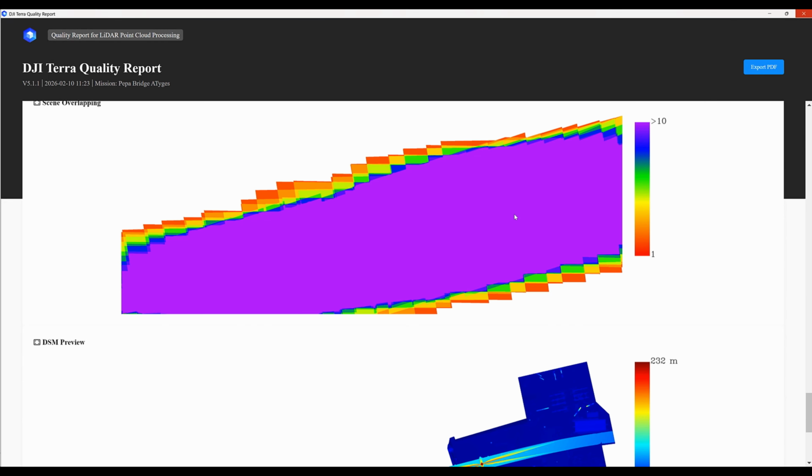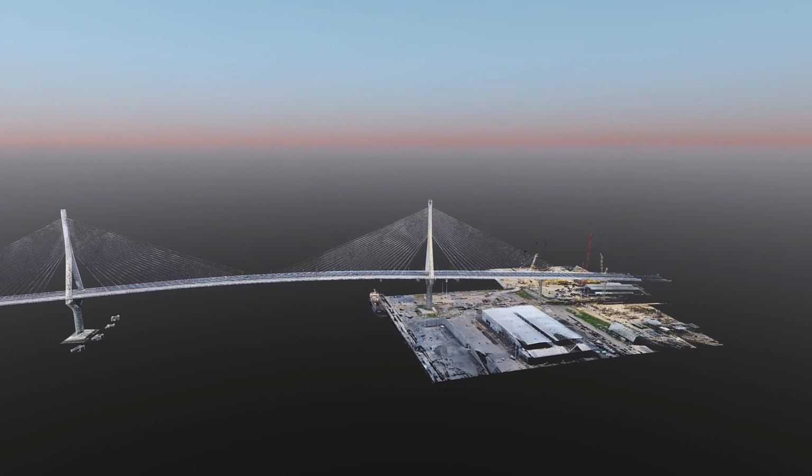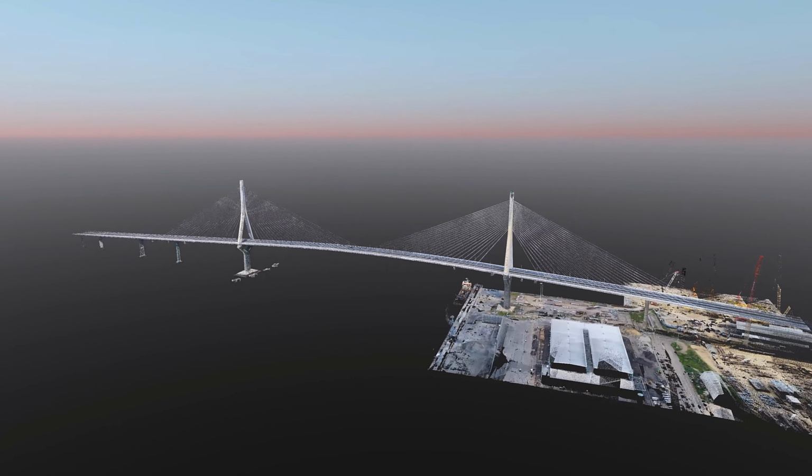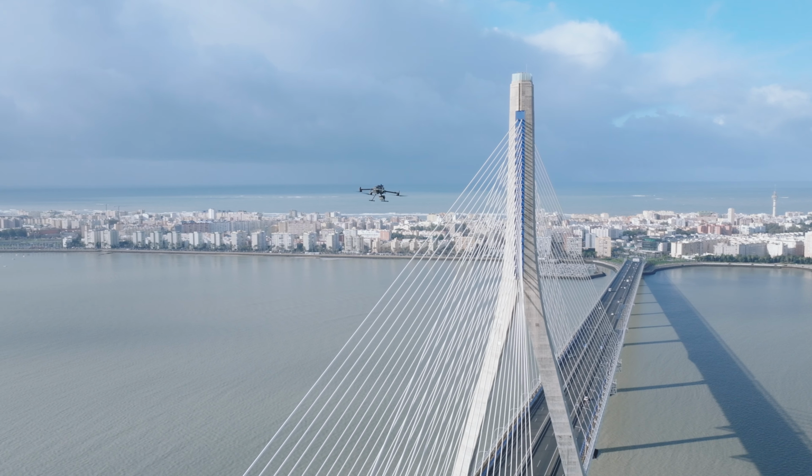DJI Terra produces multiple outputs, including DOM, DSM, point clouds, surface models, and Gaussian splatting data, all of which can be exported for use in DJI Modify or other third-party engineering software. And that's the complex workflow for creating a high-quality bridge digital twin, using DJI Matrice 400, L3 lidar, DRTK3, and DJI Terra and Modify. From here on, this model becomes a long-term reference, something engineers can return to, compare with future data, and use to support decisions. This is what digital twins are really about, turning reality into reliable data.